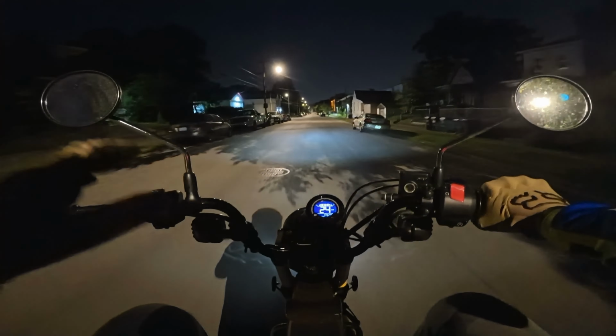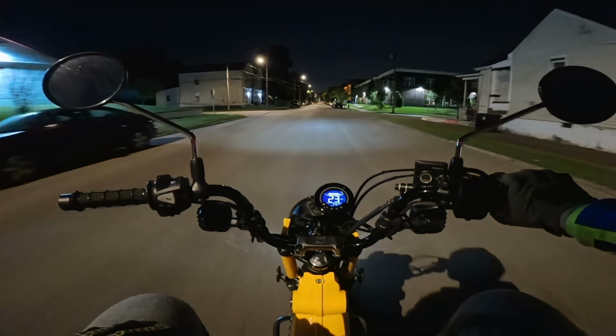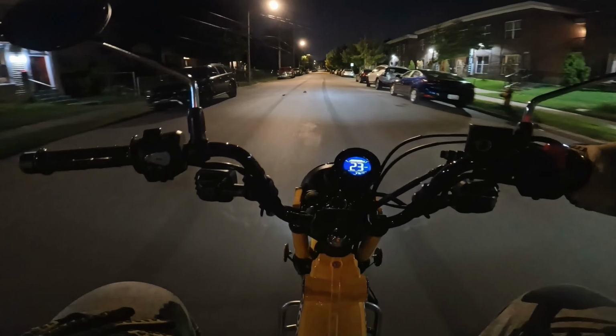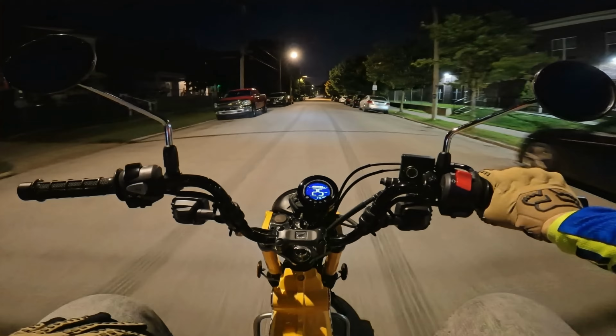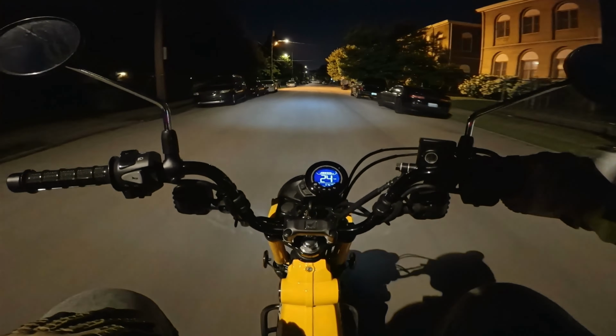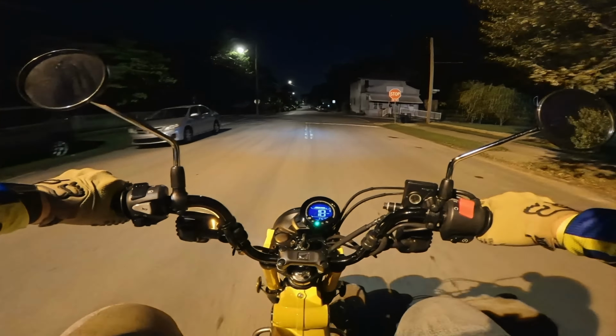These are all neighborhoods that I haven't gone through very often, especially at nighttime. Maybe I'll turn around. A nearby street, let's see, I'll turn here.